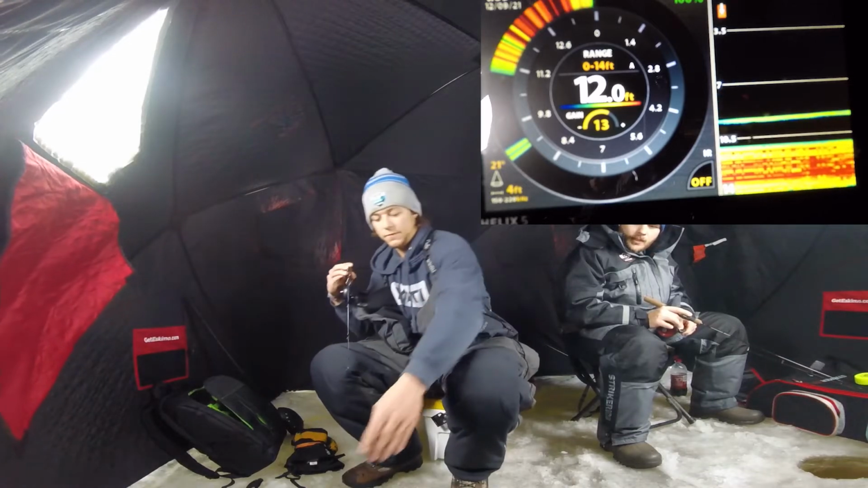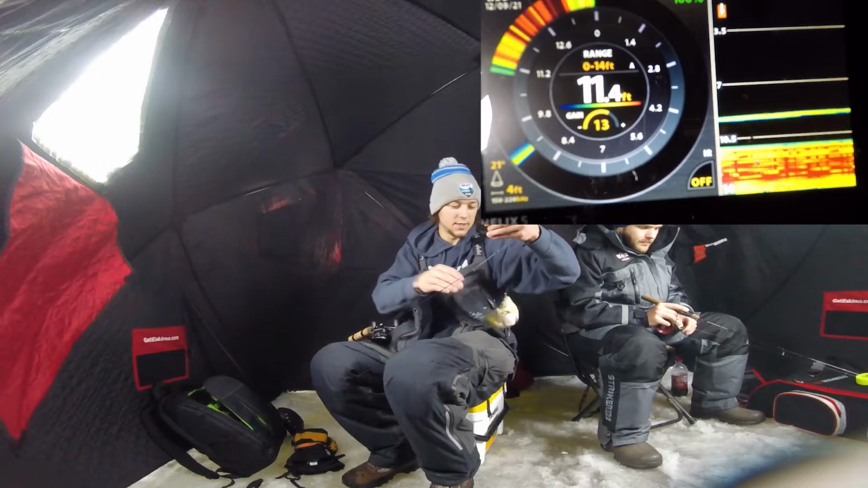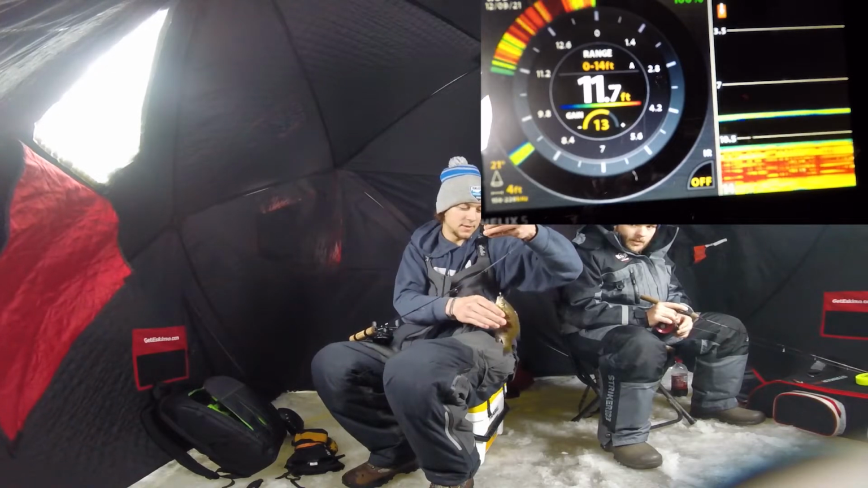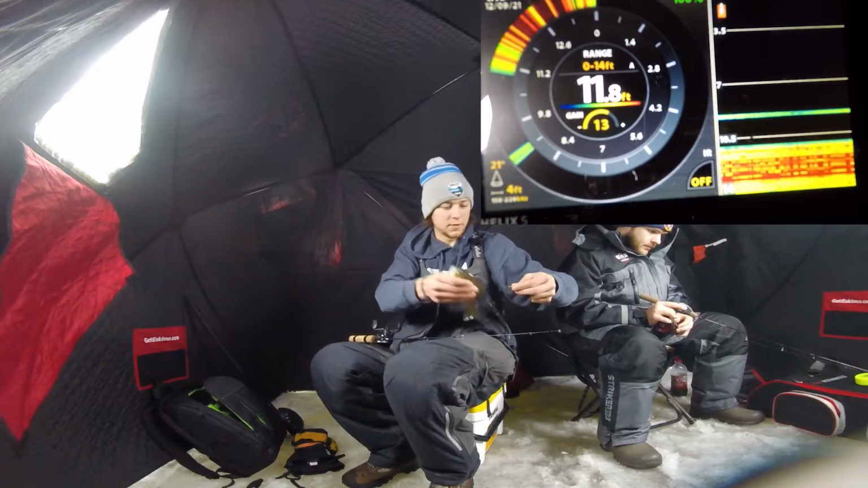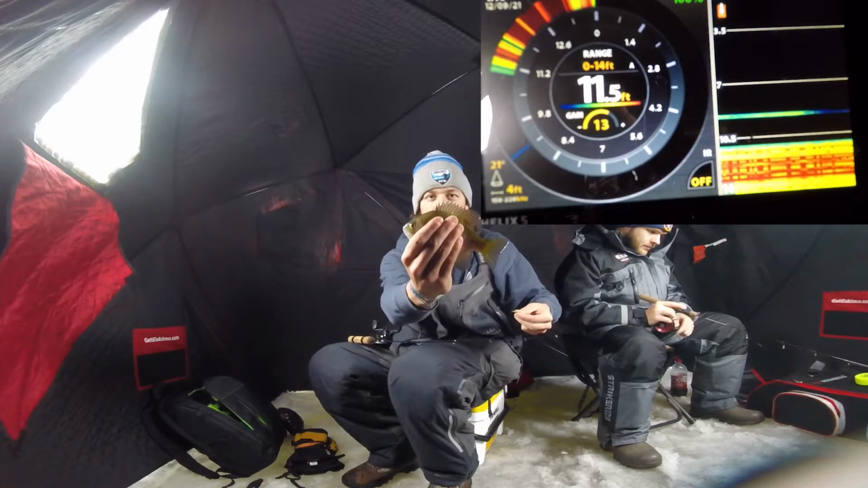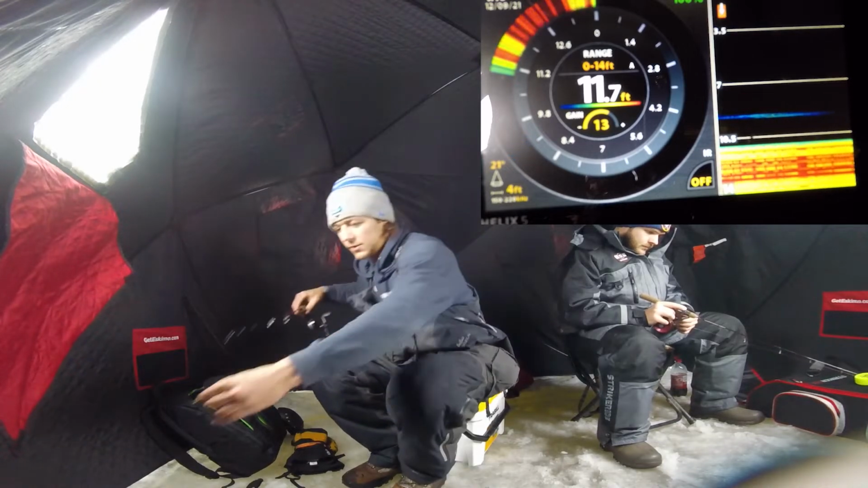Hey, you could fool bluegill. First ice bluegill for me. There's another one down there too. Bottom. He's a little off. He's probably 2 foot off now. Nice little bluegill. Put that one back too.